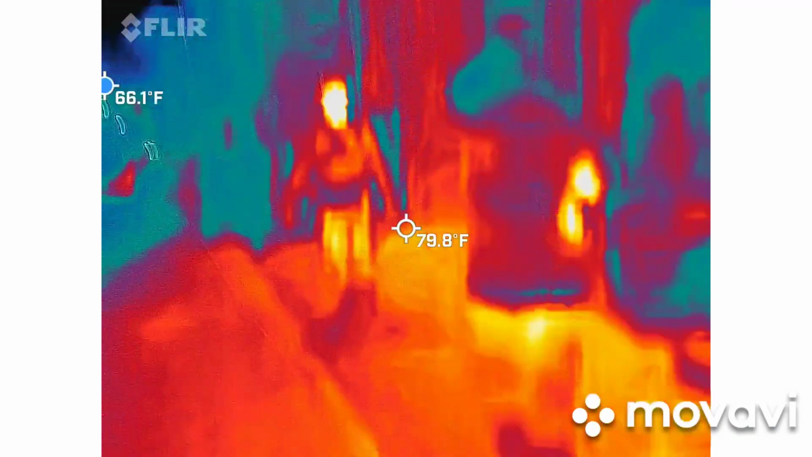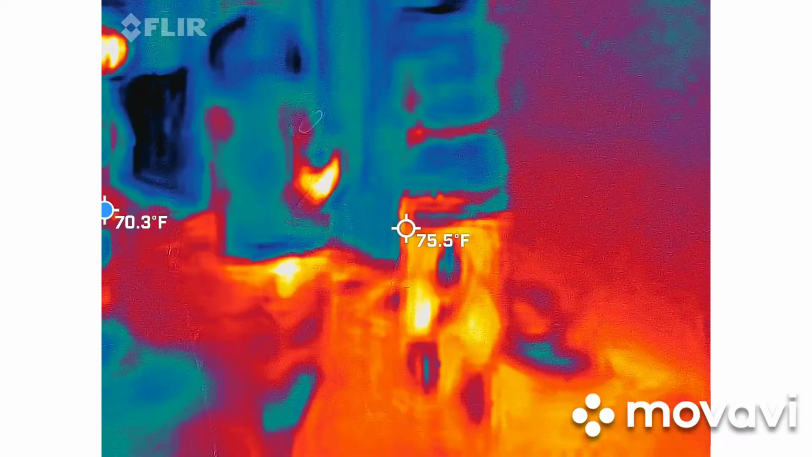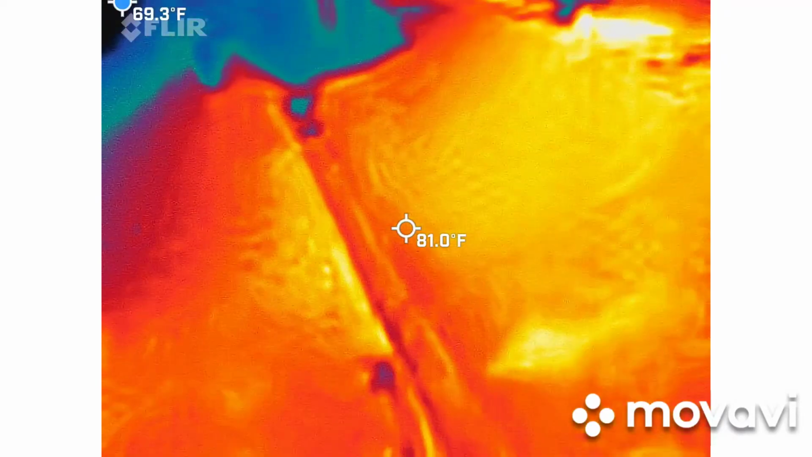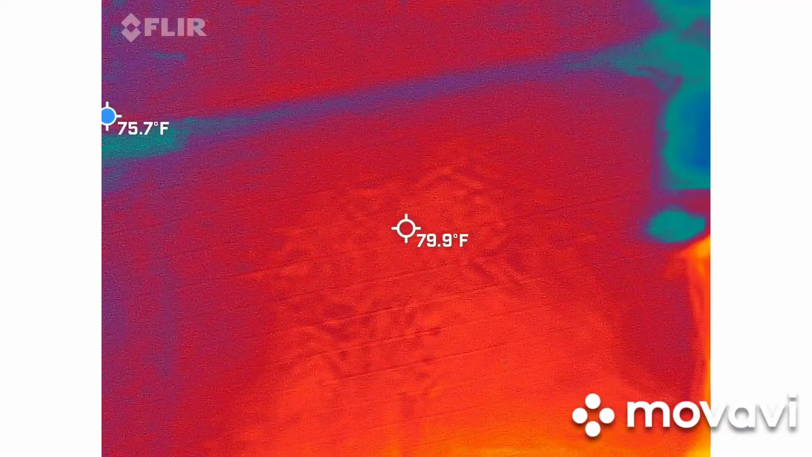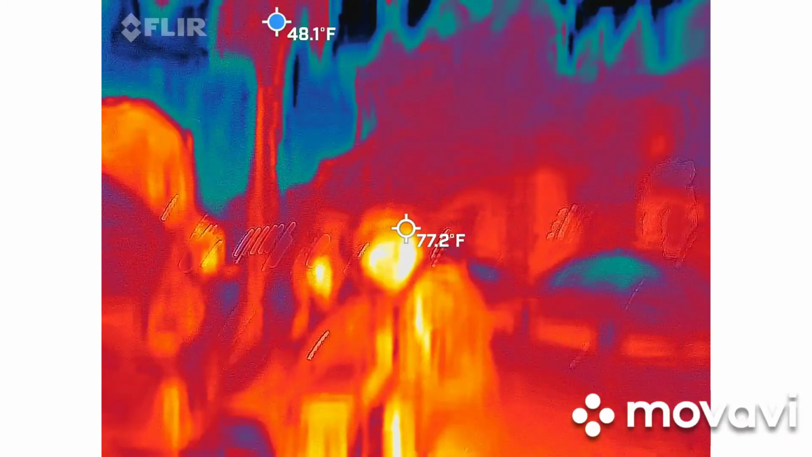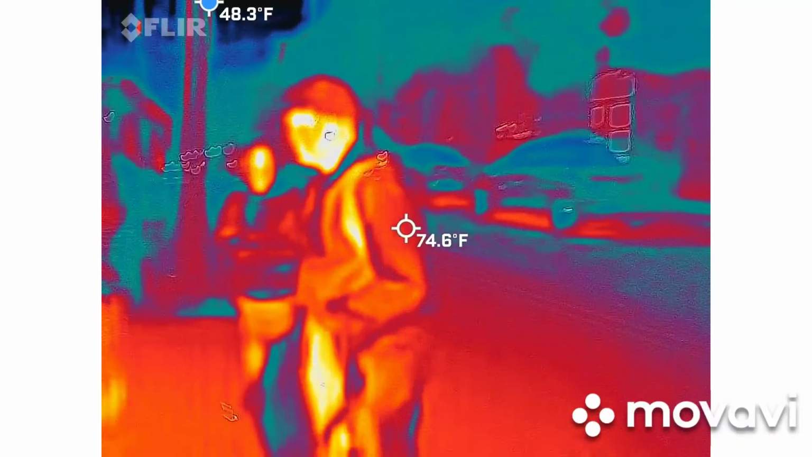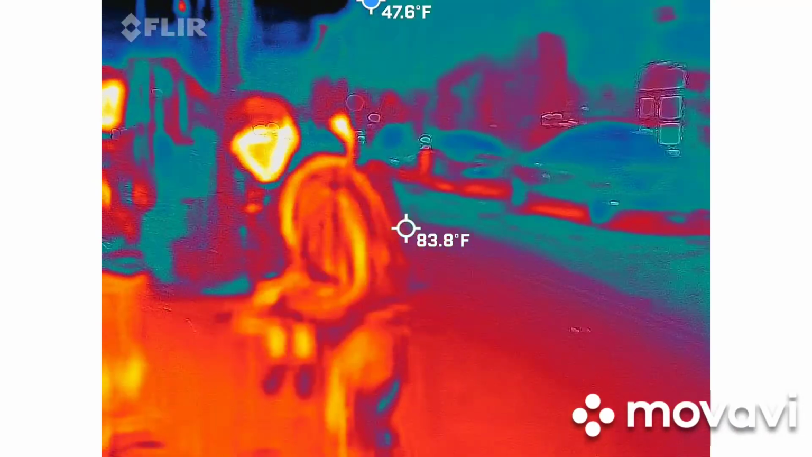Alright, I'm going to line you guys up over here so you guys get the view. In the meantime, I'm going to be cleaning this out. Tell me you're cold. You need to have socks on. So the alley behind me is Philadelphia.